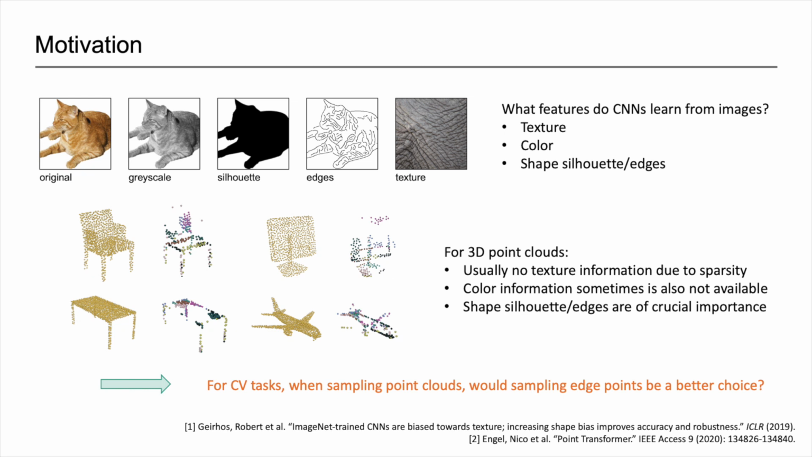The work of Engel et al. proposes a model that learns patches for better downstream performances. From the visualization of the patches learned by the network, we can observe that most key patches are around the shape edges. Hence, we have an assumption: when point clouds are sampled in the middle of a neural network model, would sampling edge points be a better choice for downstream tasks?